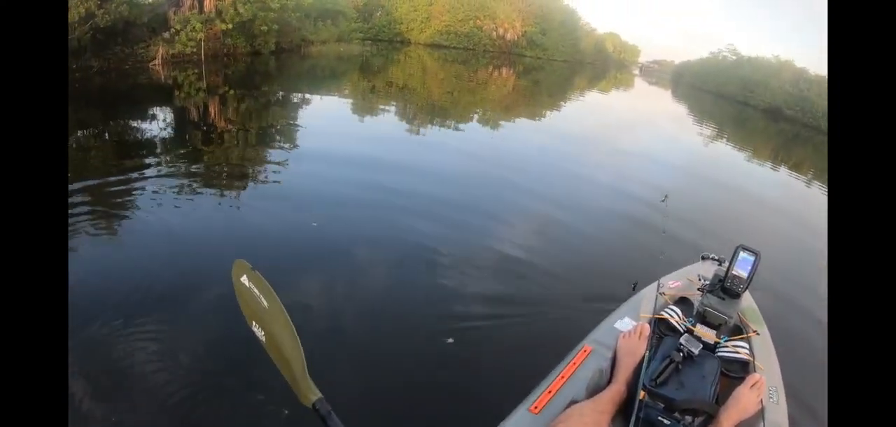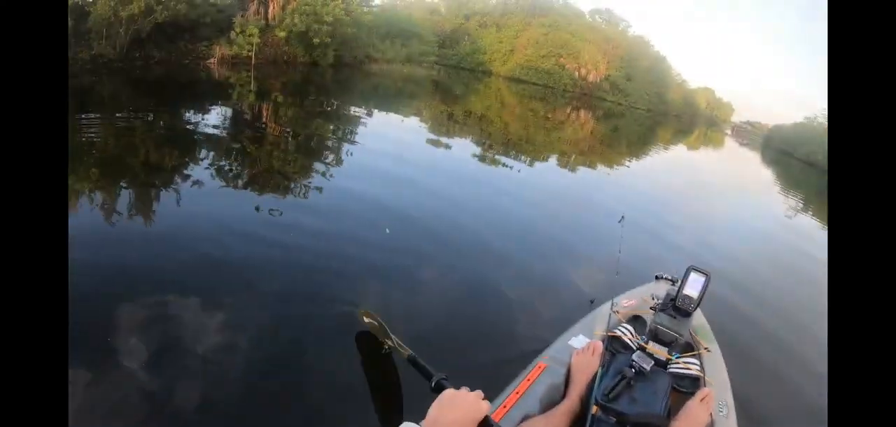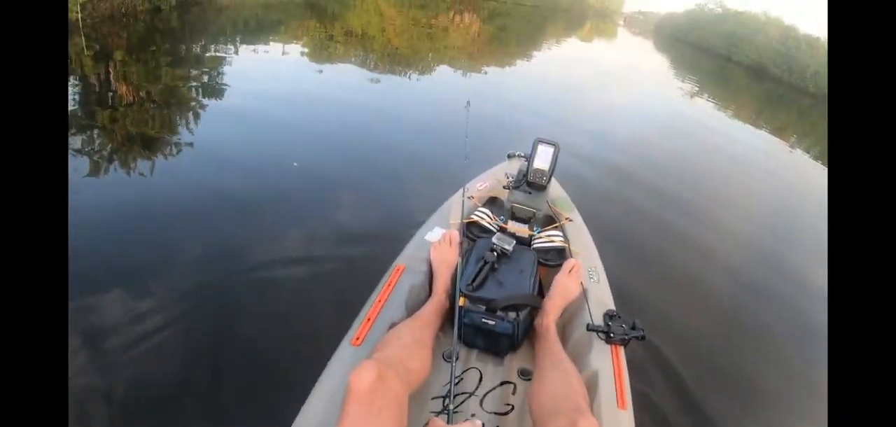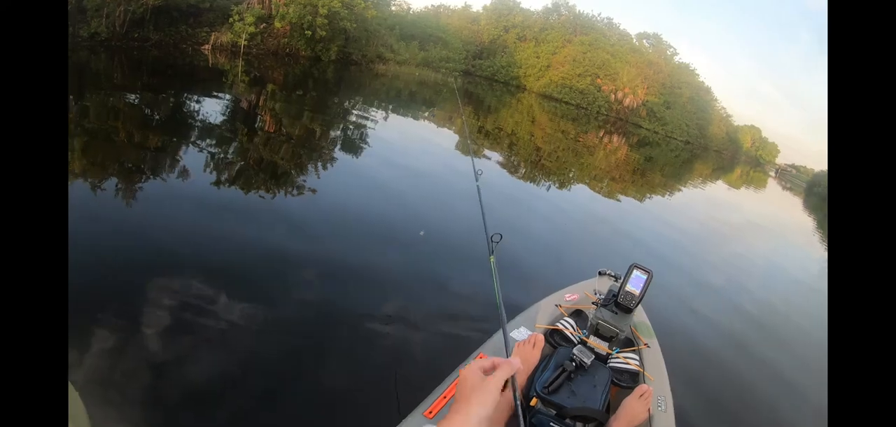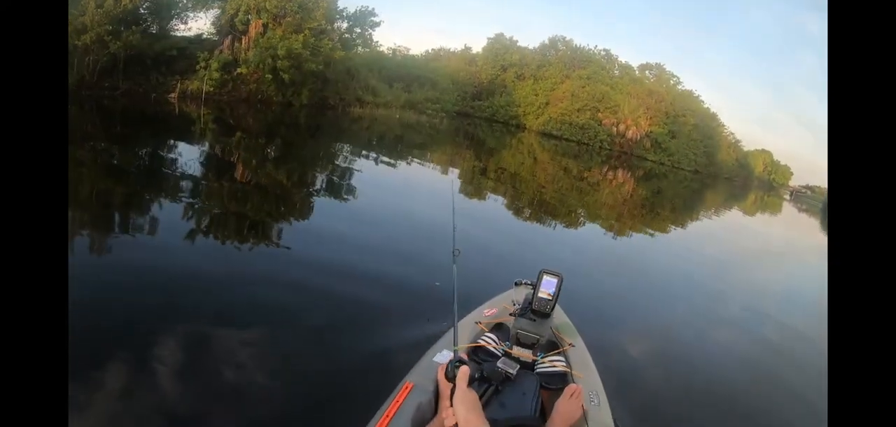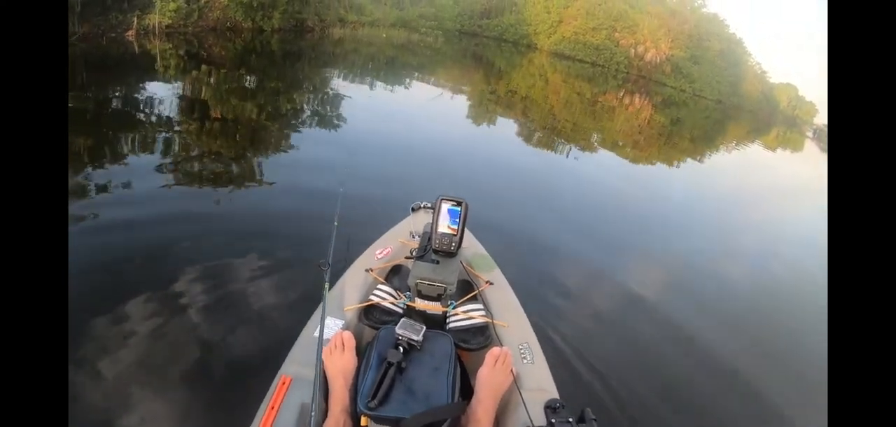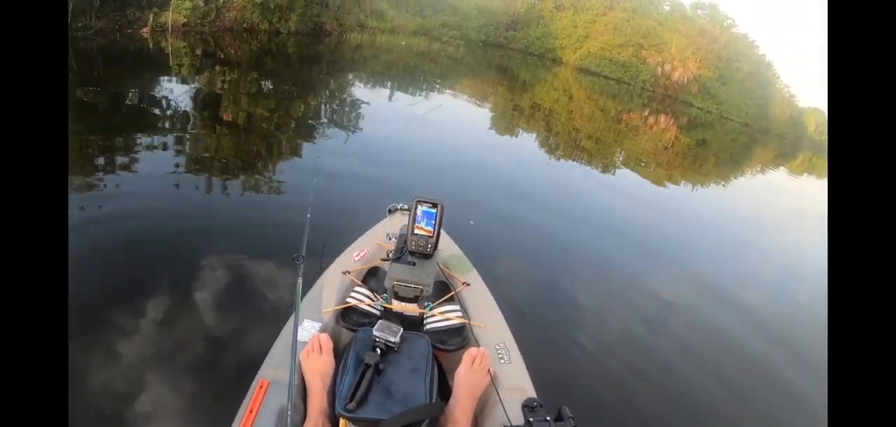Now, the first time we were out here, Carrie caught a pretty decent bass in this area. And I'm sure you can see why we refer to it as Four Corners. And the fact that we gave it a name should tell you we were happy with the fish we caught.